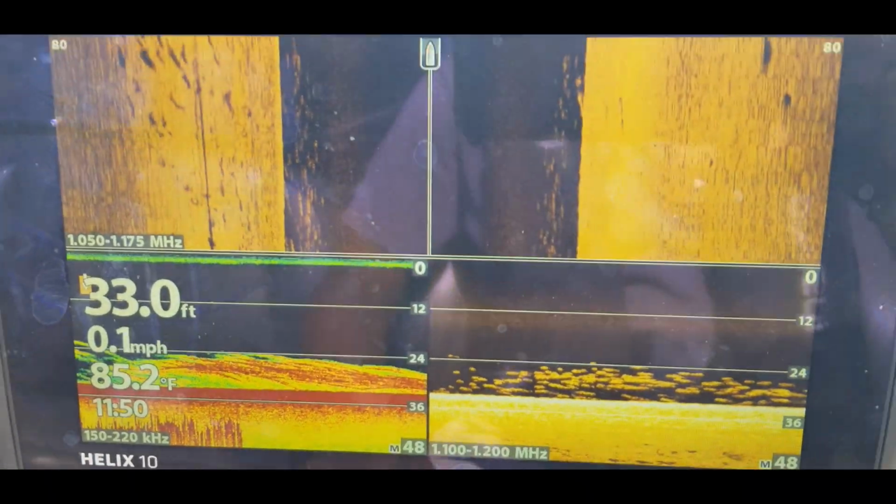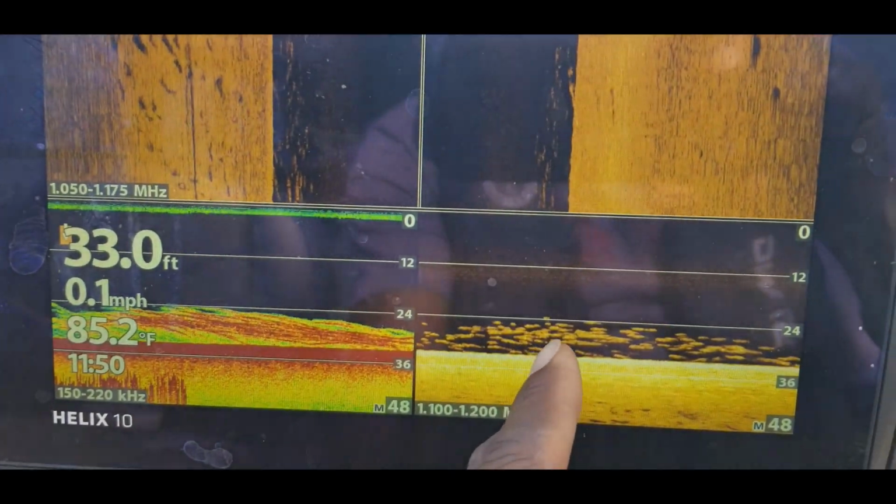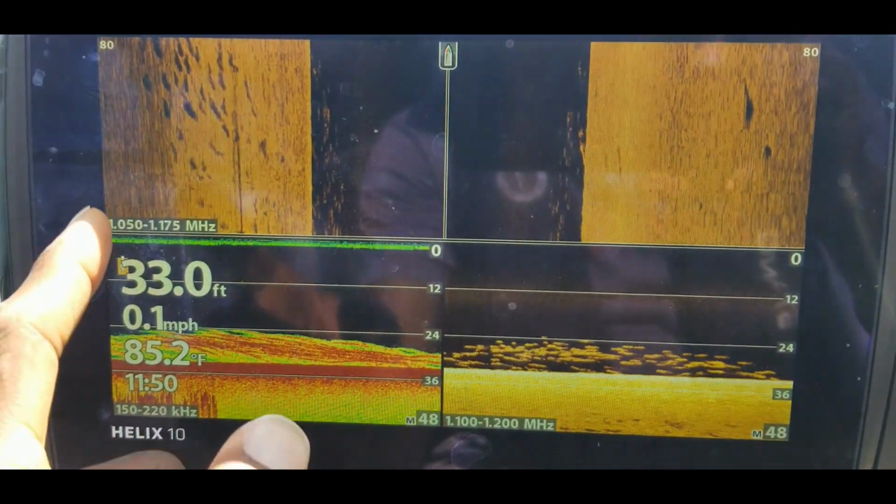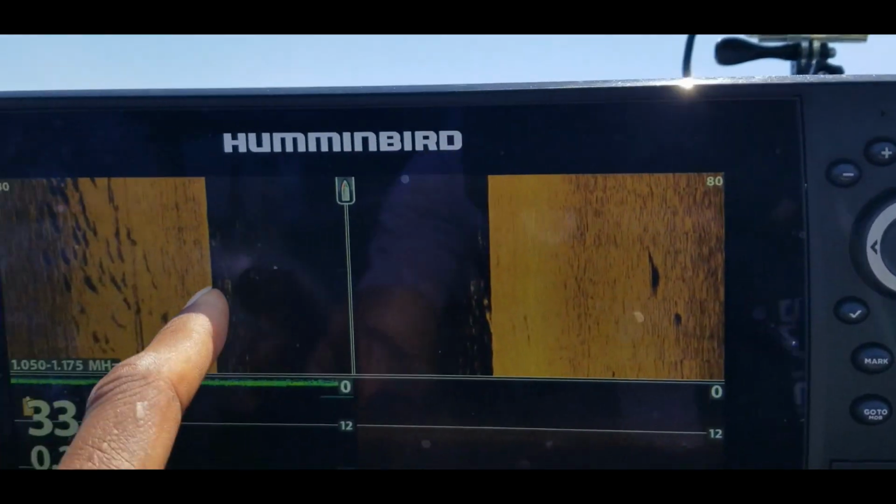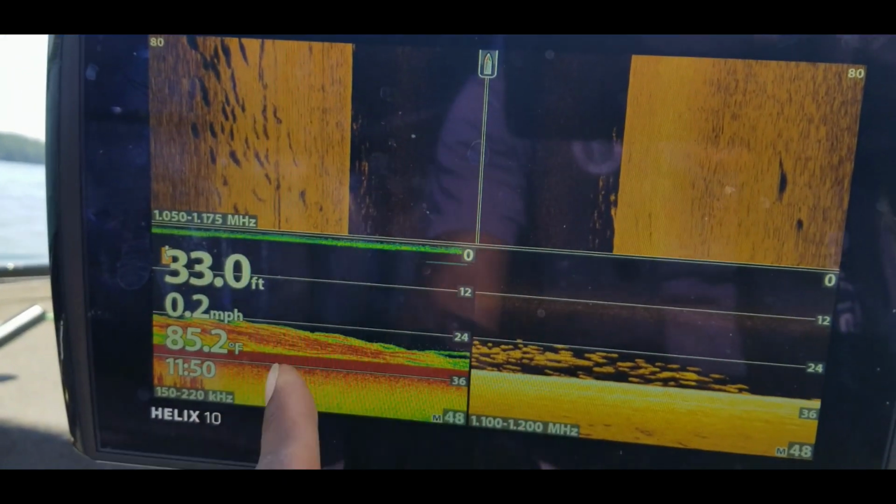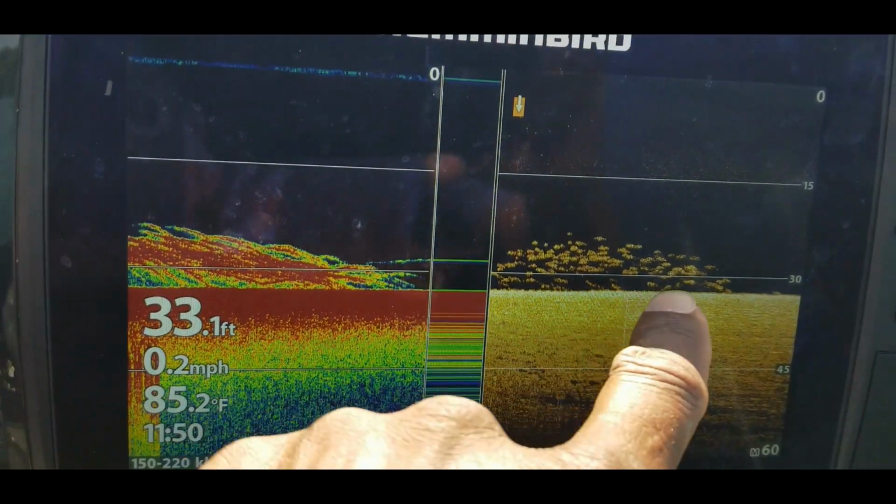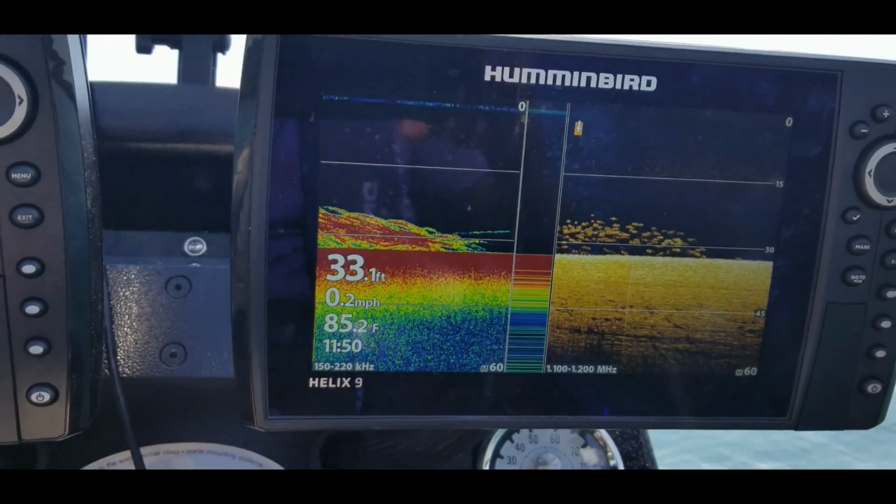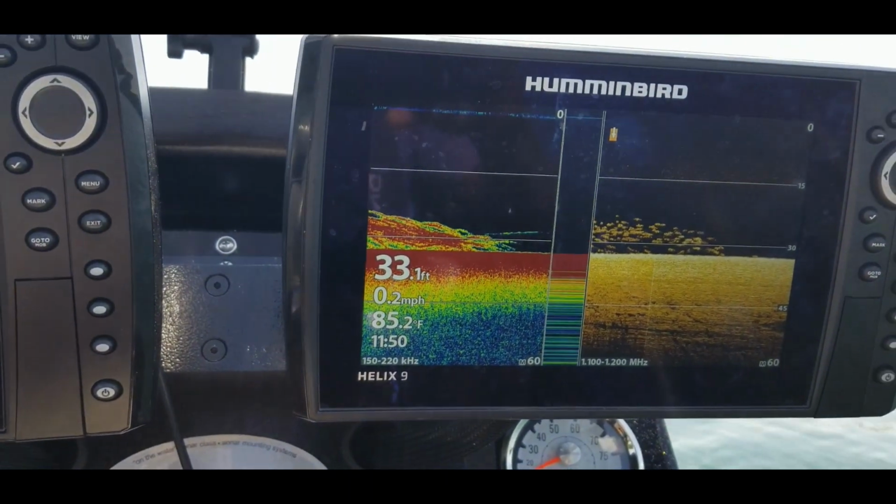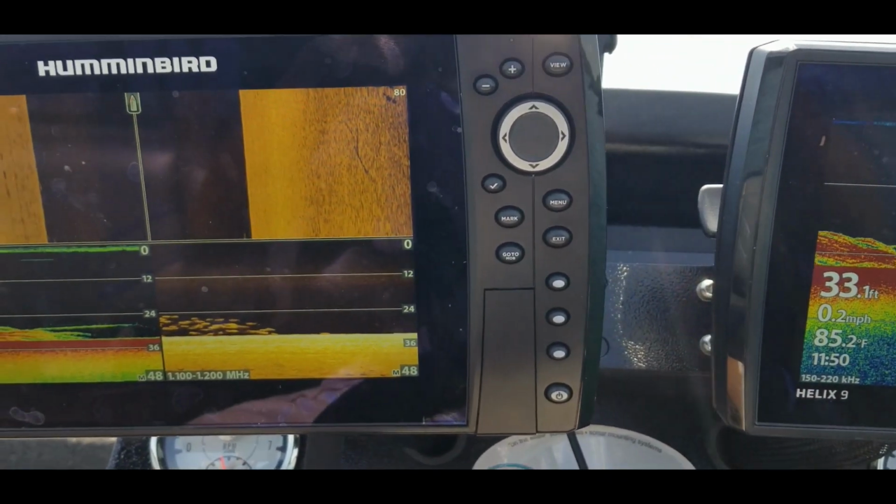All right, so I was not able to catch anything from that, but guys, take a look at all of those fish. We are sitting out here in 33 feet of water. And once again, this is side imaging up here, sonar, and down imaging. Look at all of those fish, guys. Now, that is lovely. All right, so I'm gonna go ahead and spin around, drive over this one more time, and then head out and scan another area, guys.